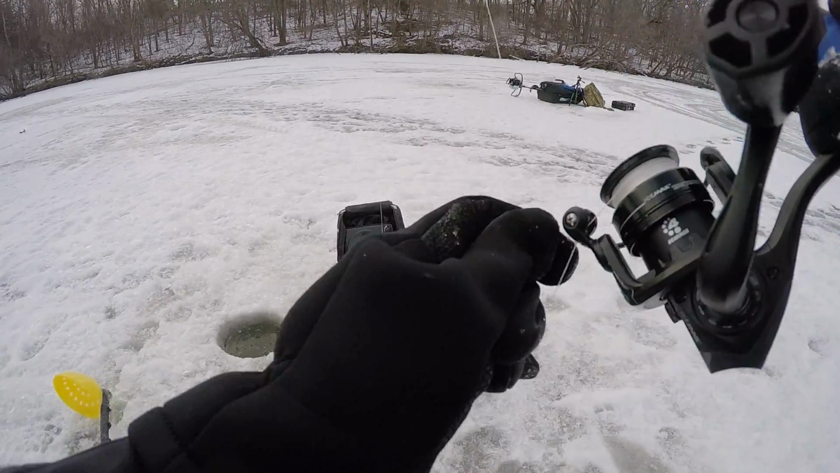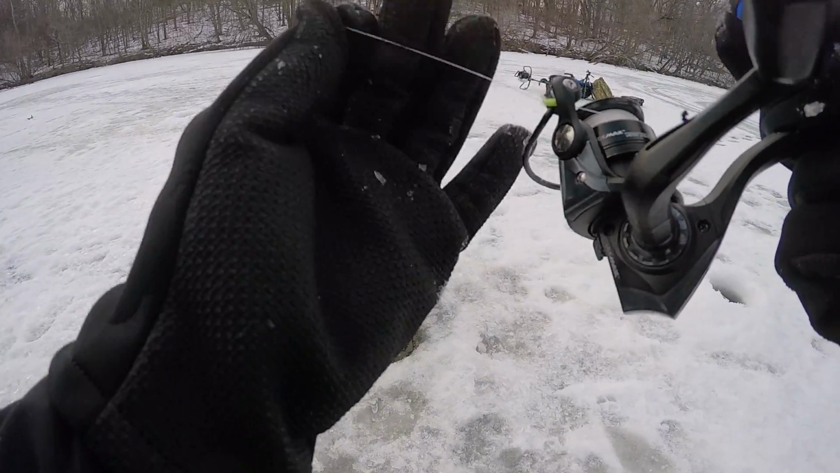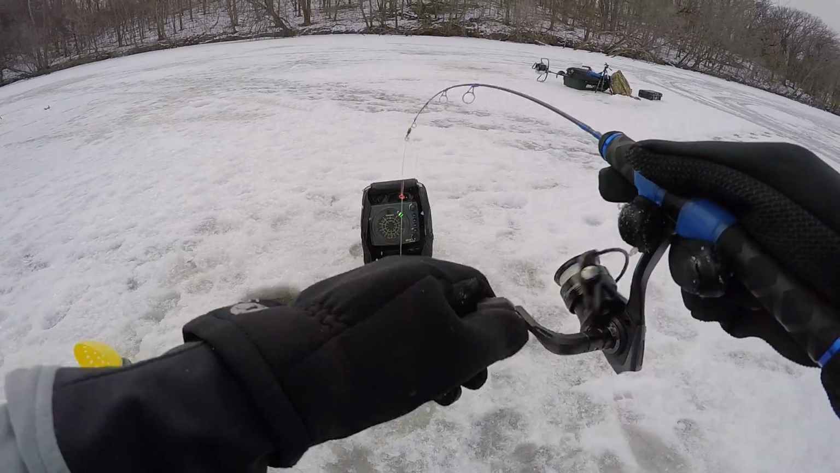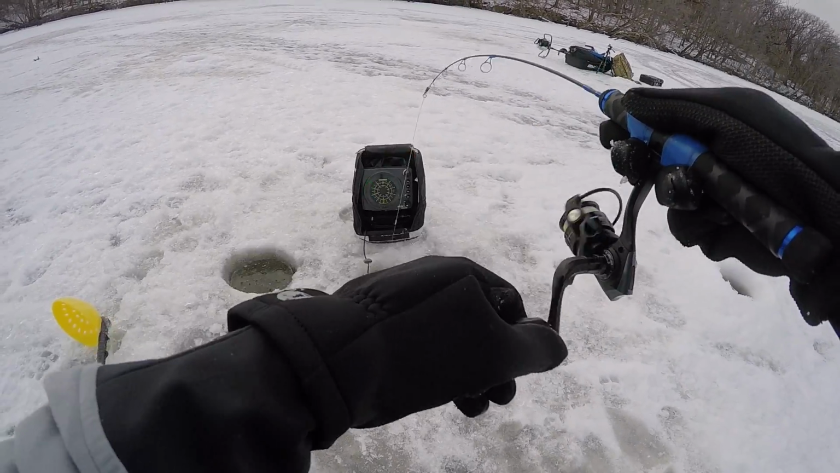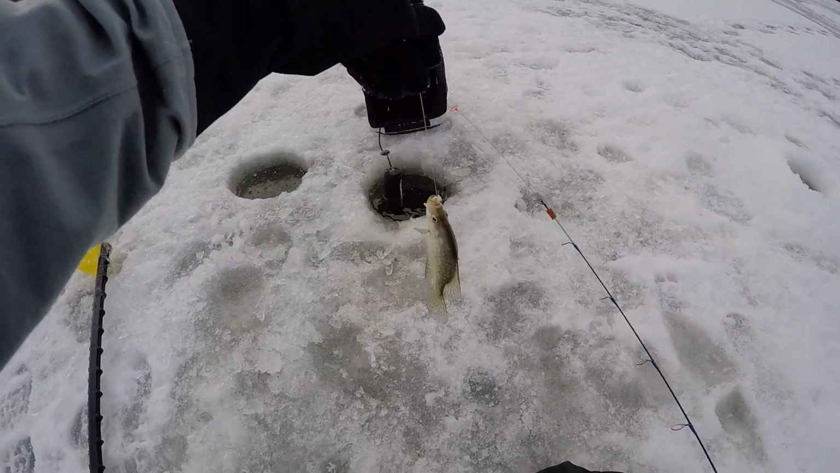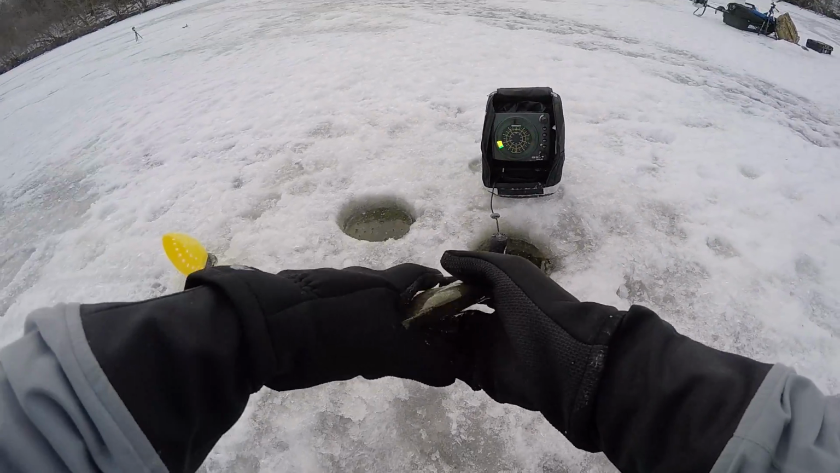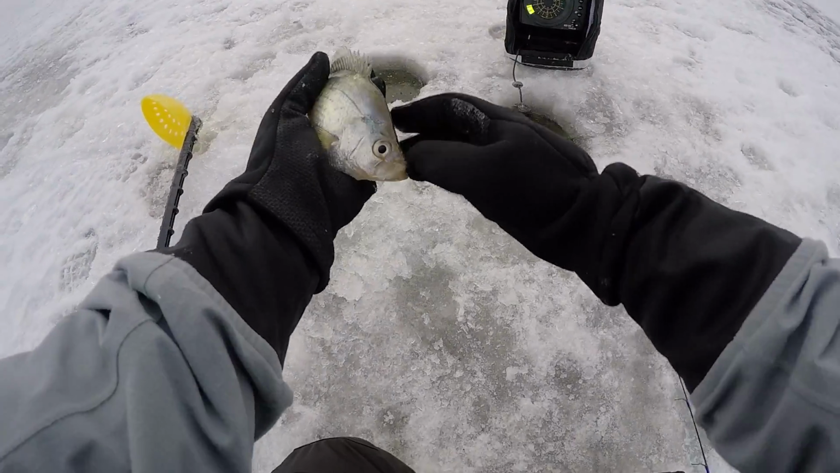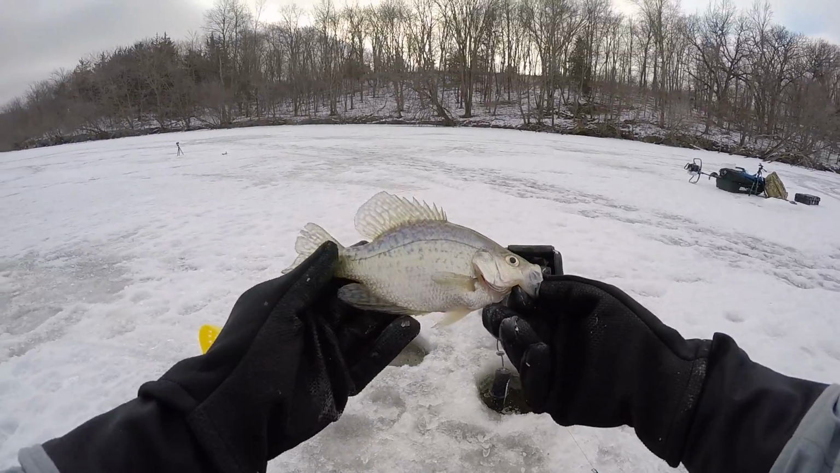What in the world? Oh, my bobber stopped. Are you kidding me? Stop that. I can't reel. Oh, I've still got him. It's all right. We've still got him. I was about to be really mad at my bobber stop there for a minute. Nice crappie.